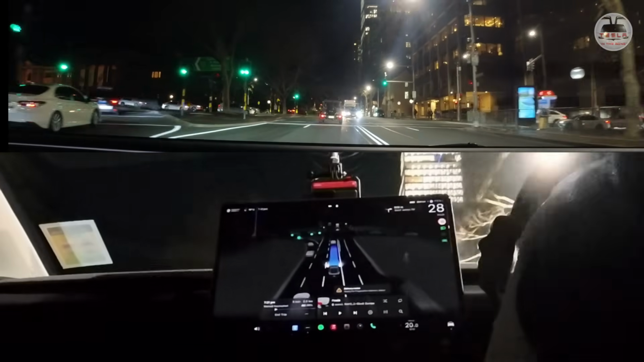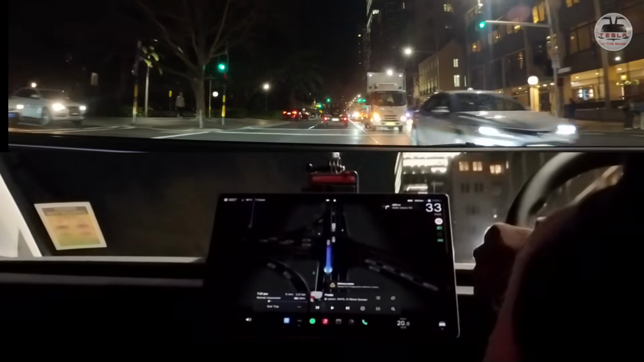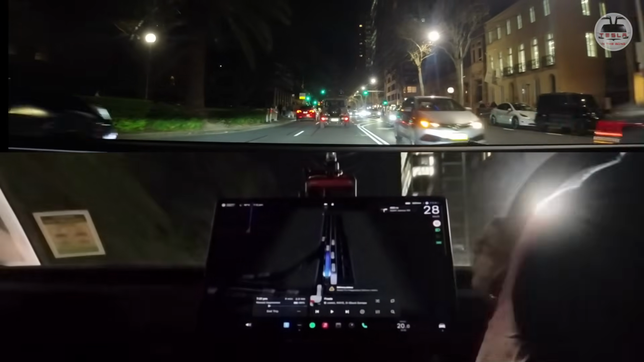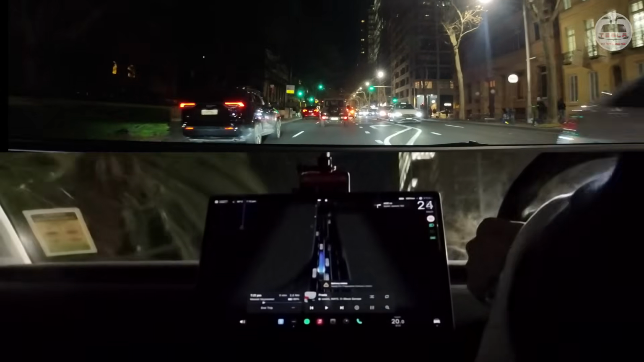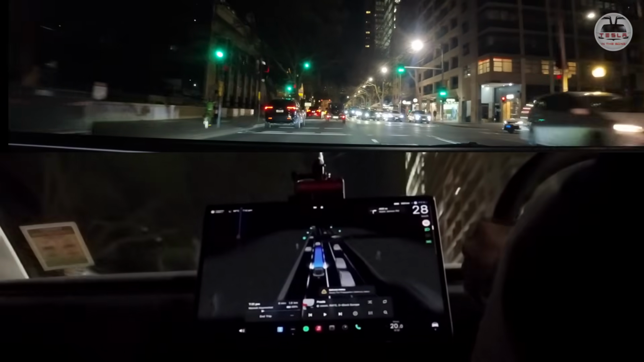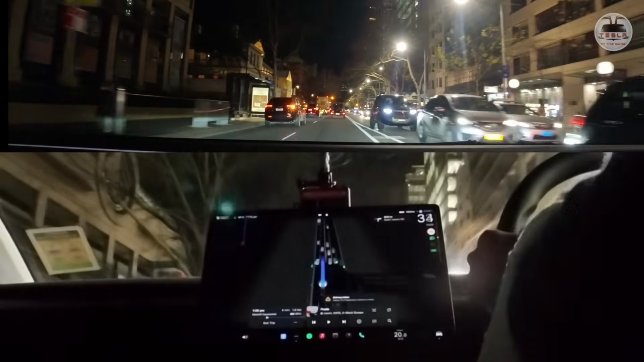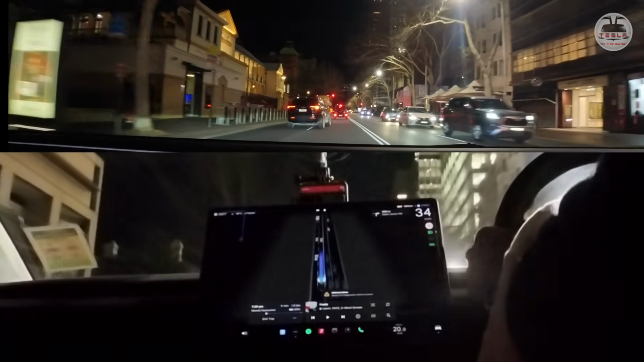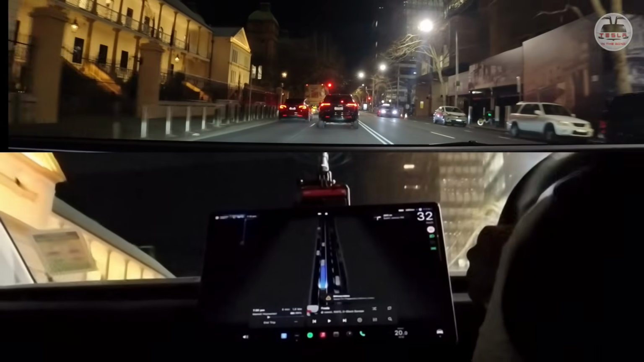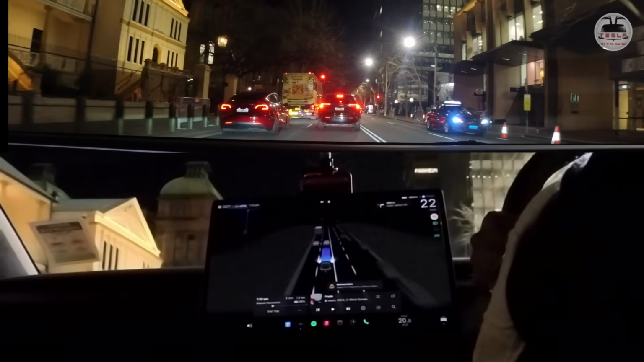We got to go straight on this intersection. We still have green, so we're good to go. There is a vehicle merging from the left over there, so I'm going to be super attentive, and I'm ready to take over. This is not the right we need to take. We need to take the next right. Okay, we still have the lights, so that's the famous New South Wales Library on the left. Let's keep going, and that is the right we need to take.